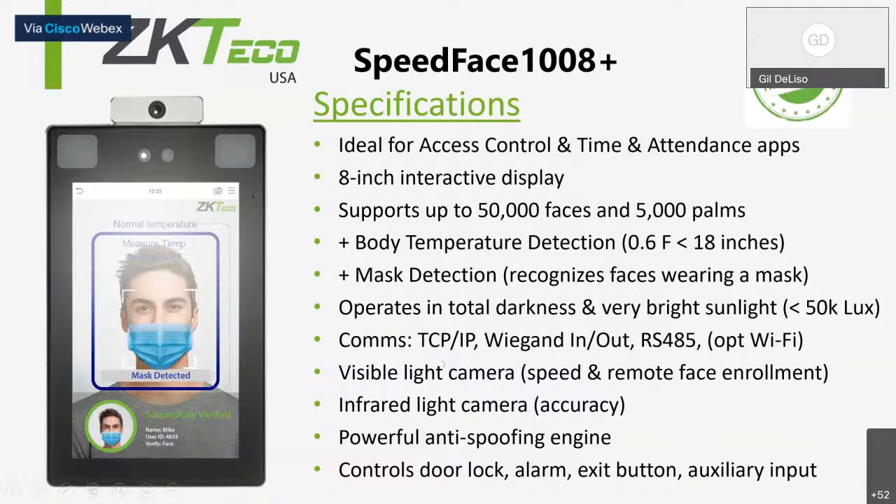So we allow TCP/IP connection over the network if you're going to manage it remotely. Wiegand inputs and outputs, so you can have an external card reader talk to this and get it started to identify somebody. There's an option for Wi-Fi for the device if you can't find a network connection. Infrared light camera for the accuracy in terms of facial recognition.